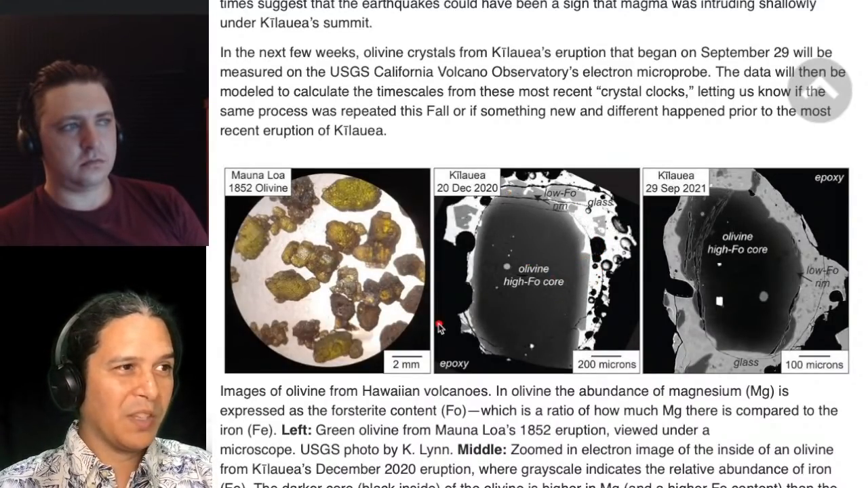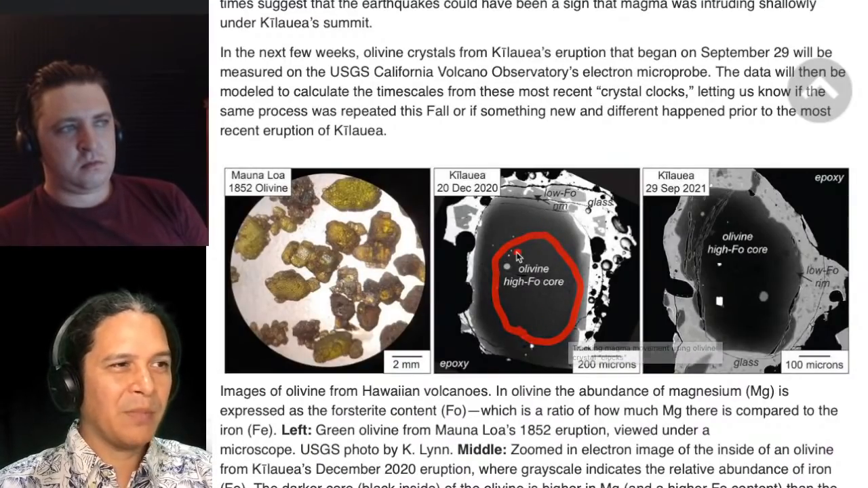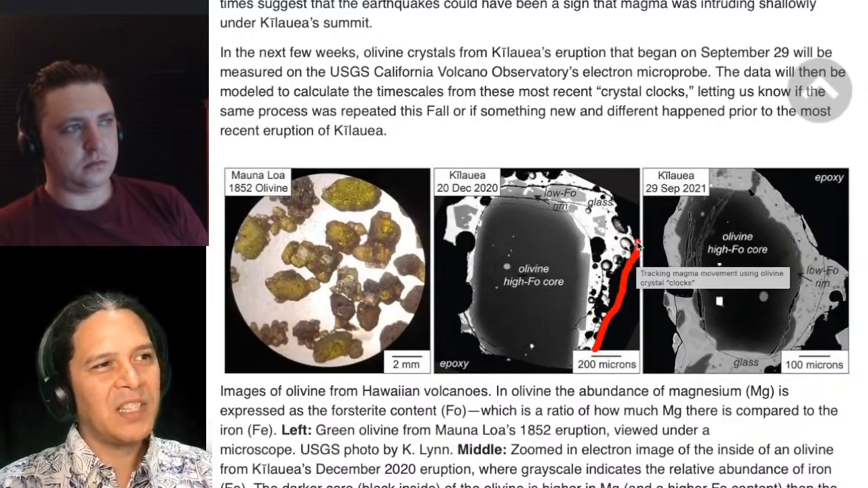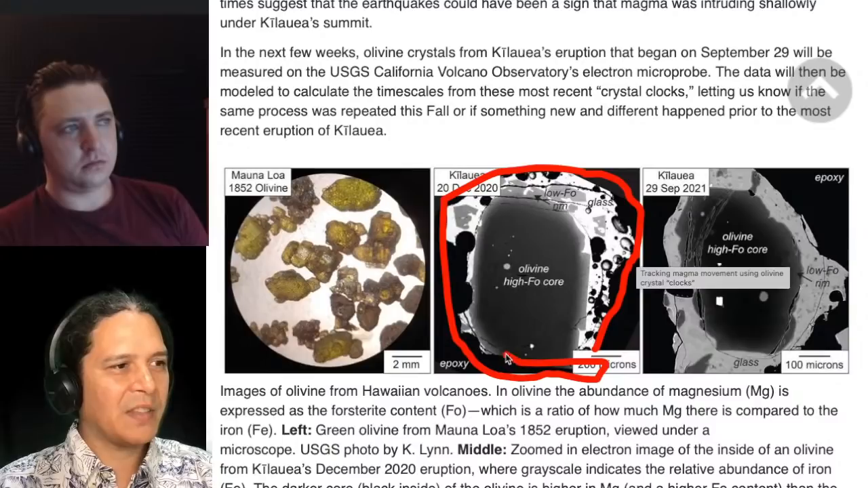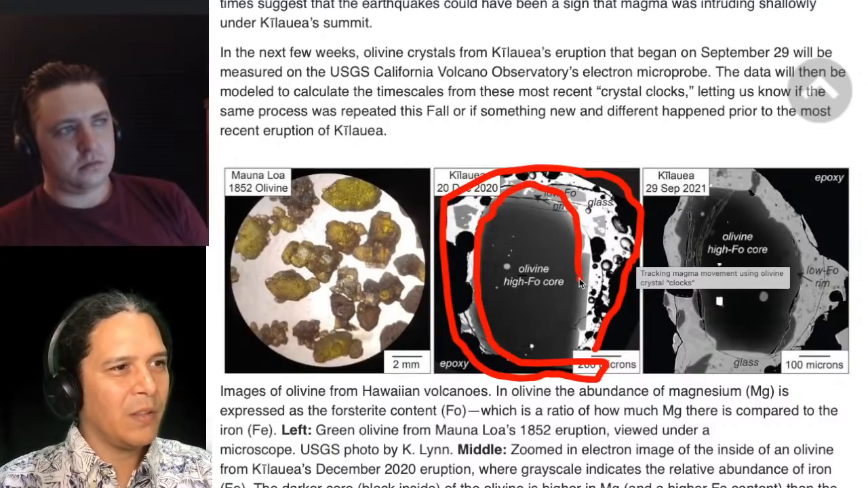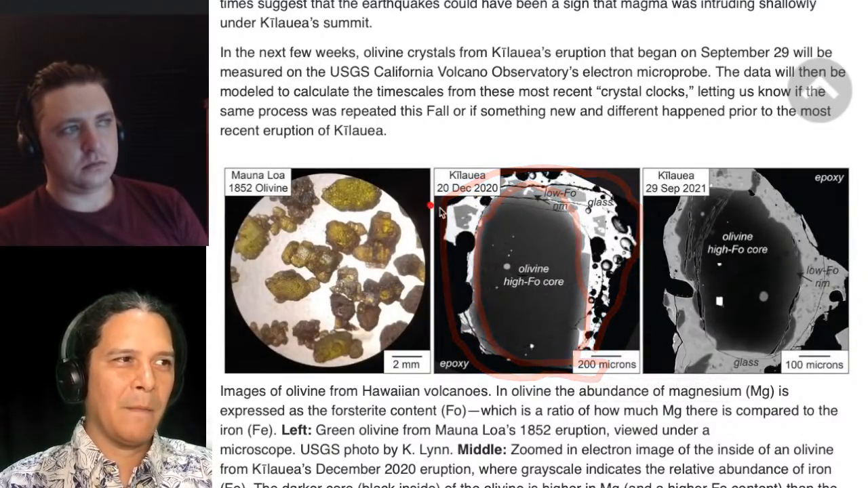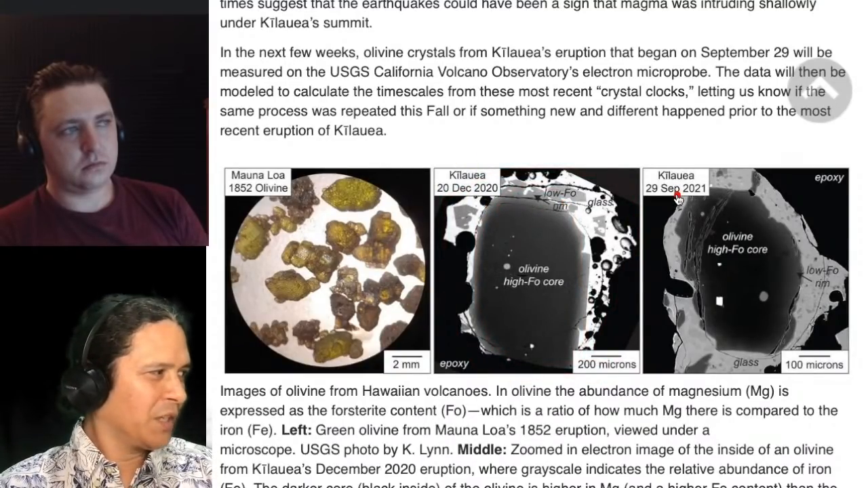So what this means essentially is that the core of this olivine grew at some deeper part of the volcano, came up to a shallower level, and then grew for a limited time. They're saying 60 days it grew to get this rim that you see all around it here. Right? That's the rim of it. It grew around it within 60 days of it actually erupting in December 2020. And it looks very similar here.